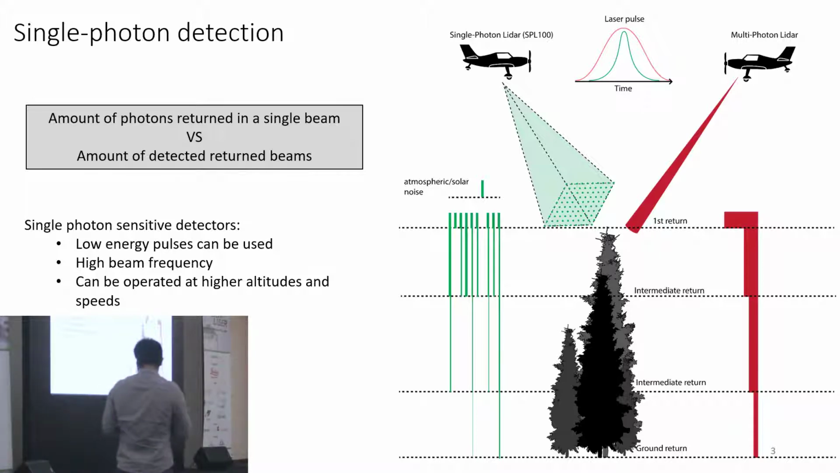So on the right of the figure here, you can see a conventional discrete photon LiDAR, which is basically using a single laser beam operated in the near-infrared, and we measure the amount of photons that are returned with this single beam as we get through the canopy.